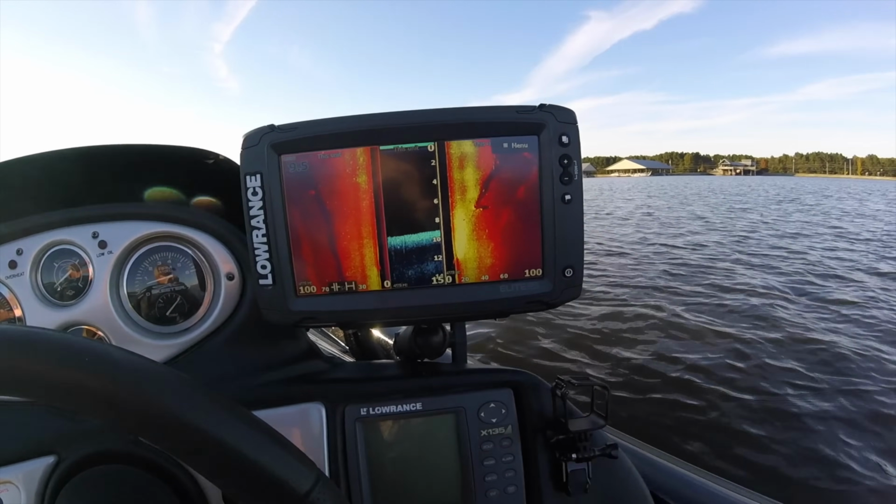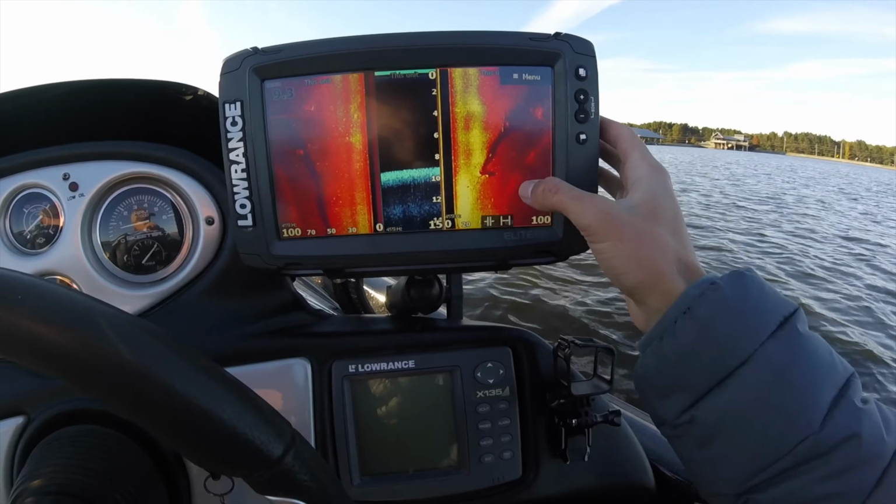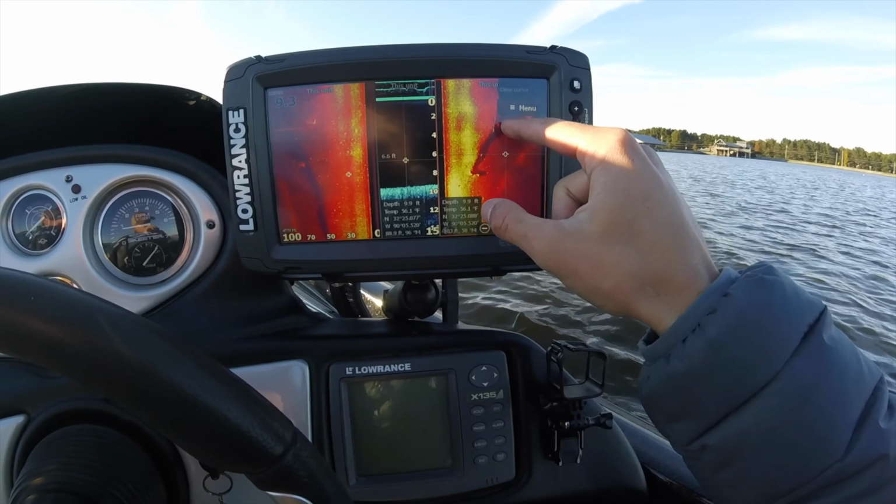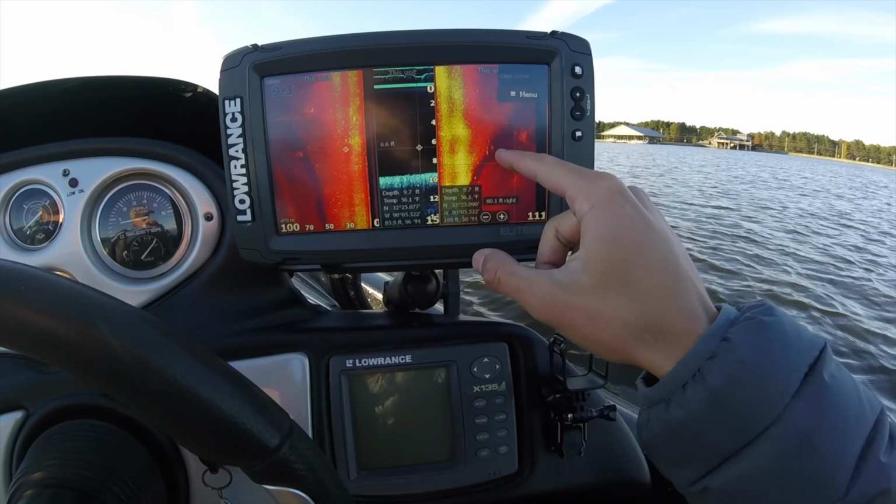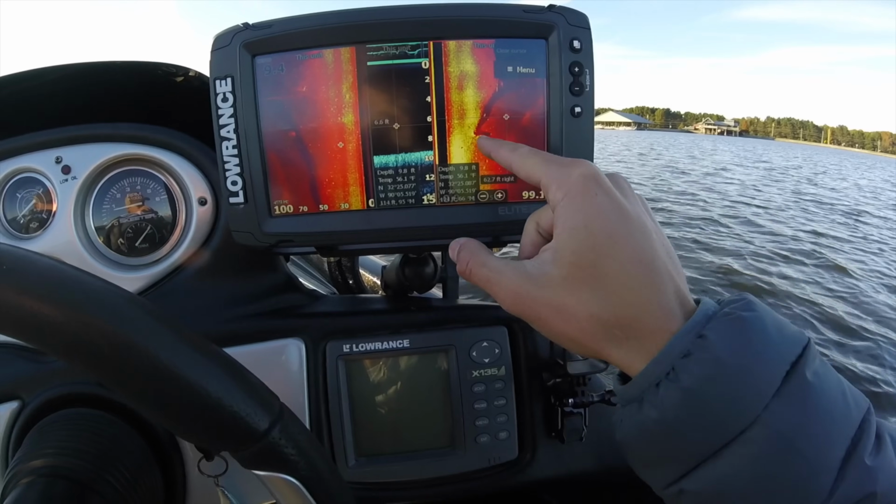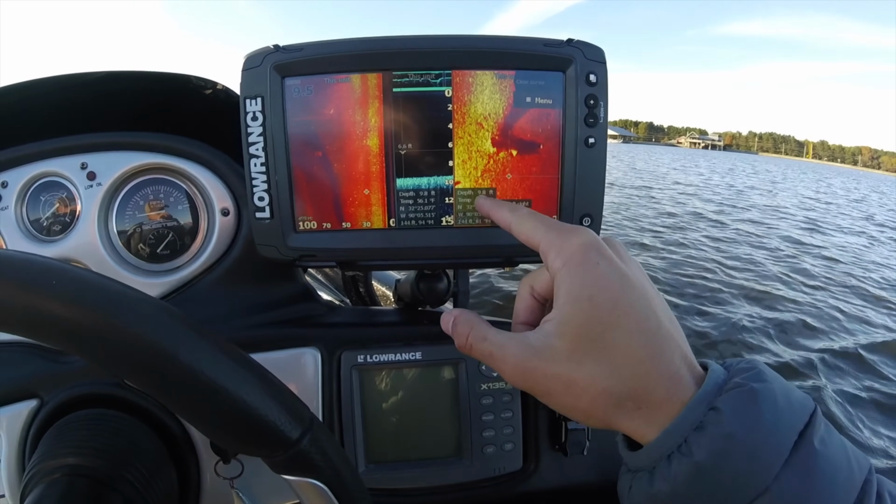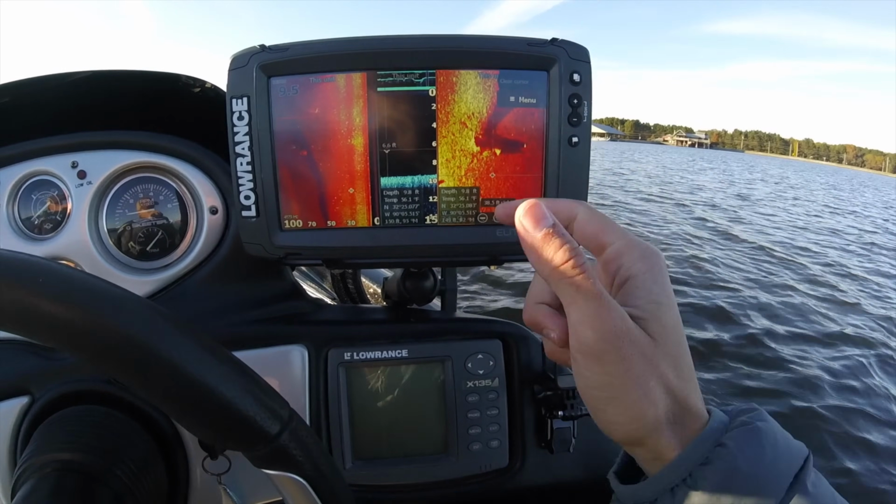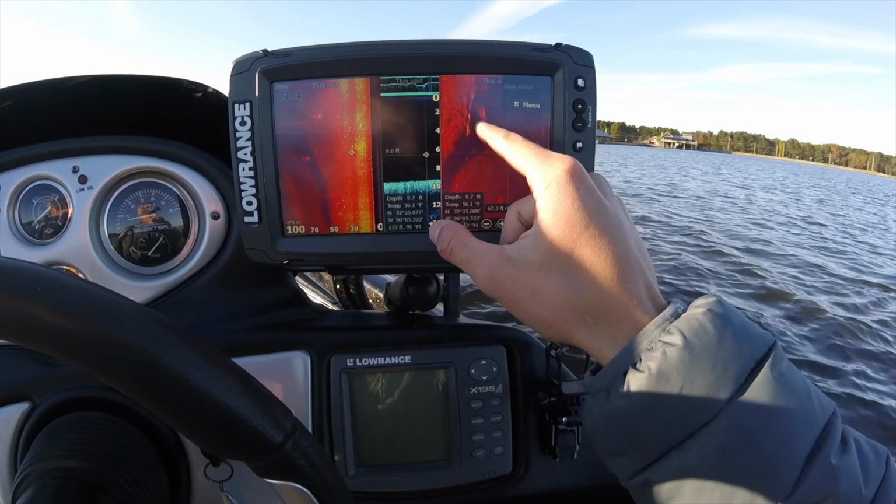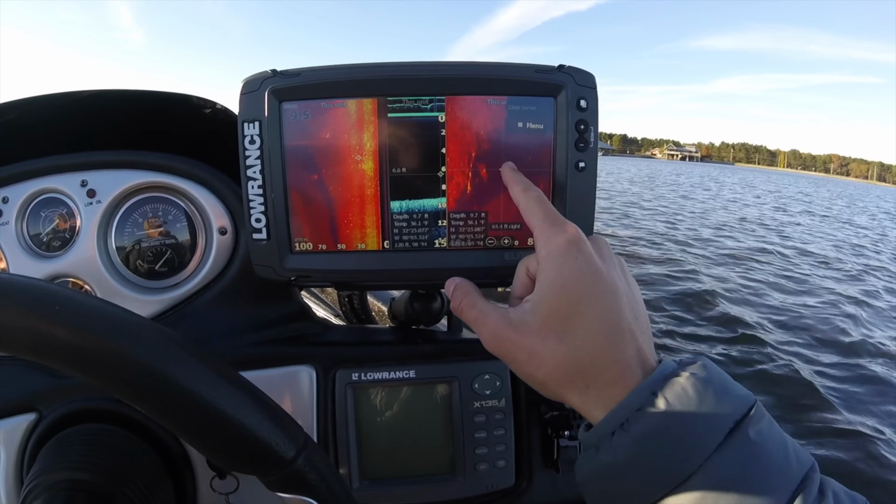Alright, here's an example of some good structure. It's that same creek bed. It was a creek at one time, but you can see it's that same ledge, and what you're looking at is a little tree hanging off here. It's hard to tell, so let me zoom in a little bit on it. That's some type of rock or maybe a stump. You can see it's casting a shadow down to the right. We're looking to the right of the boat. And keep moving on. See, there's that tree I was telling you about. You can see there may be some type of brim or crappie around it. That looks like a good spot.